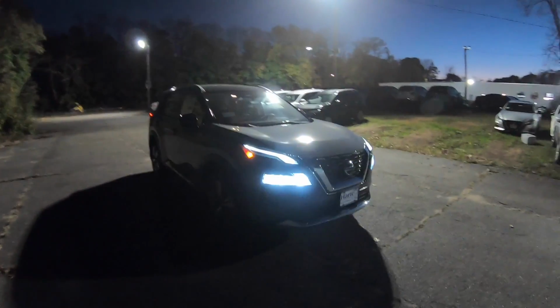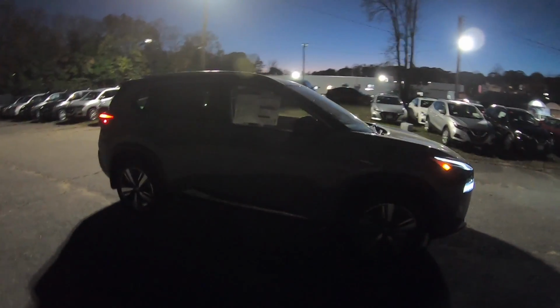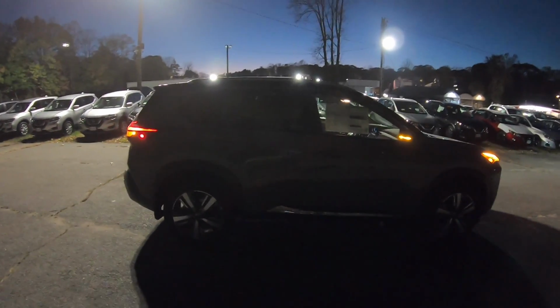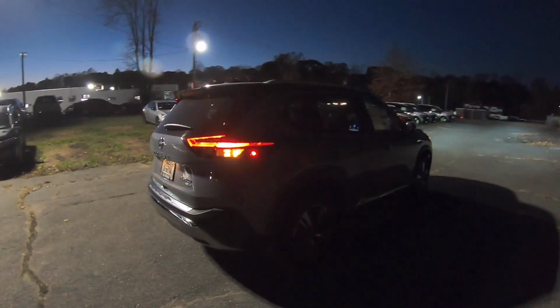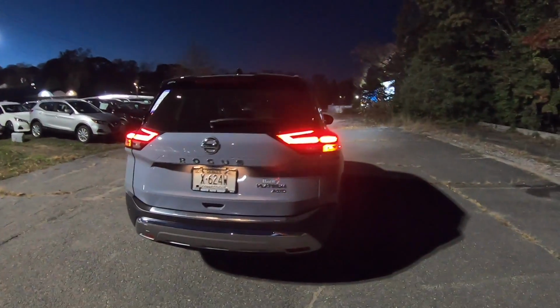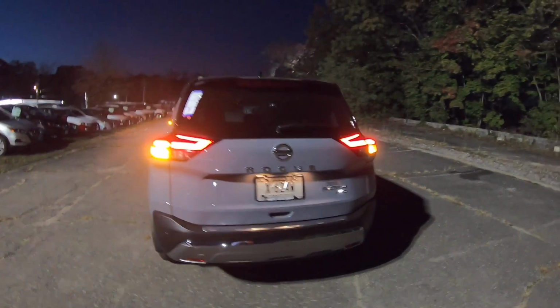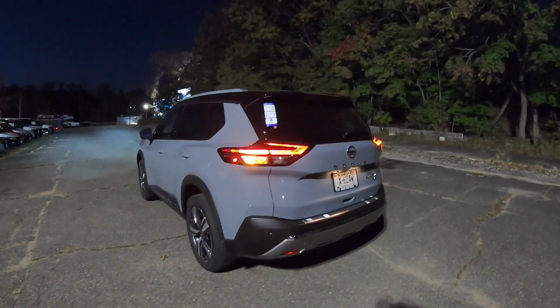In today's video I'm going to be taking this all new 2021 Nissan Rogue on a POV test drive. It's going to be a night POV test drive, and I think this is going to be the first night POV test drive of this all new 2021 Nissan Rogue. This one is the Platinum trim, and honestly it looks amazing. But let's go ahead and take it on a test drive and see how this Nissan Rogue does.